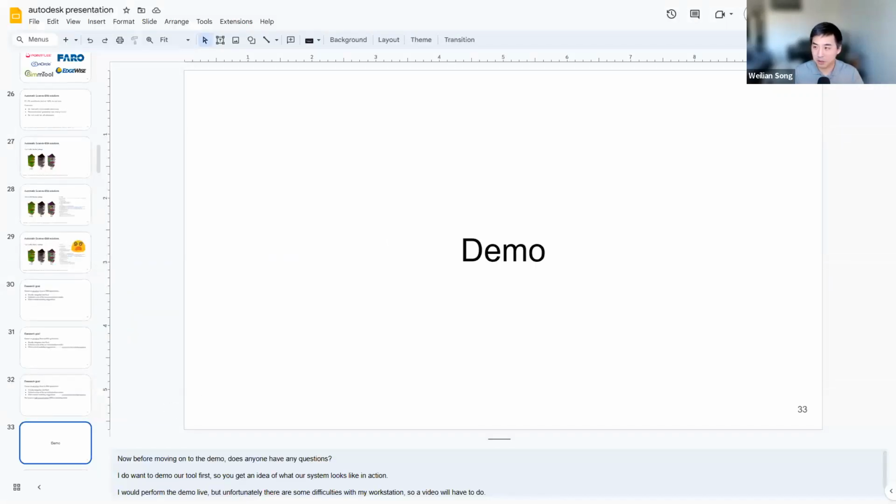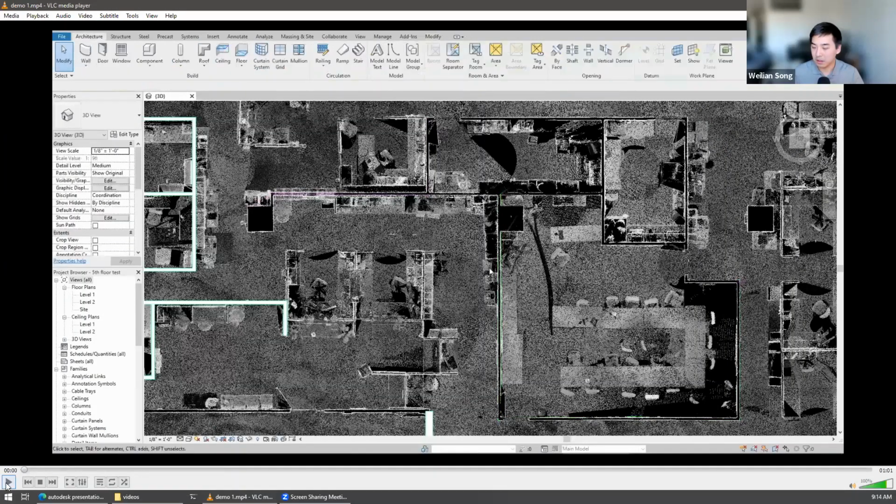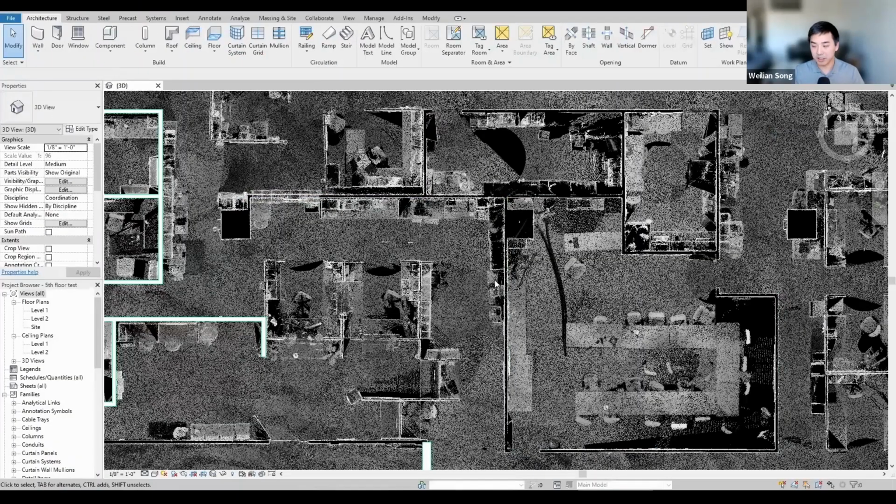And I do want to show a quick demo of our system in action, just so you get a sense of what we have created. Let me see if I can pull that up real quick. Oh, let me full screen. So this is all running inside Revit. I wish I could do a live demo, but unfortunately the workstation has some issues. So we had to settle with the video for now.